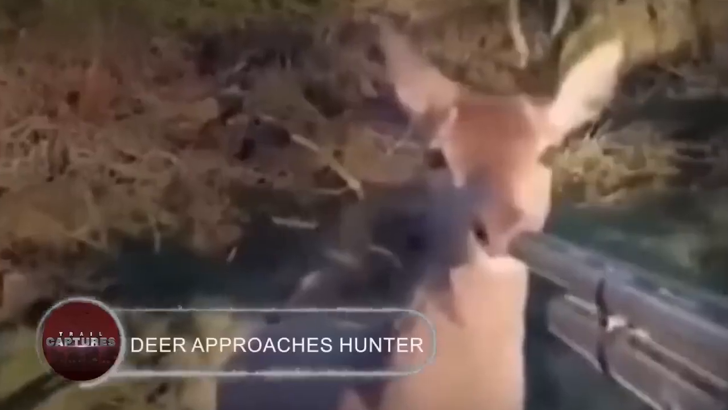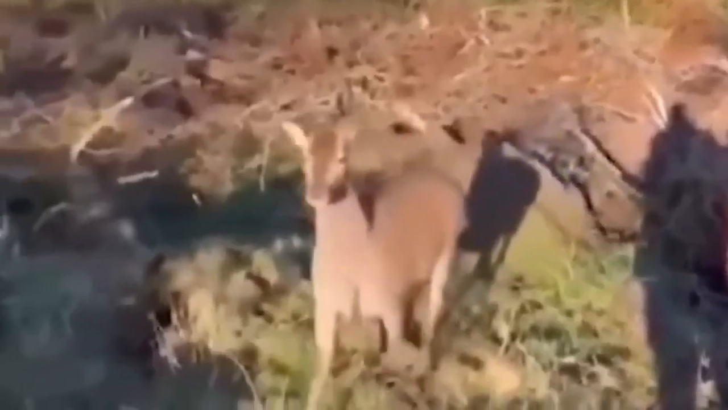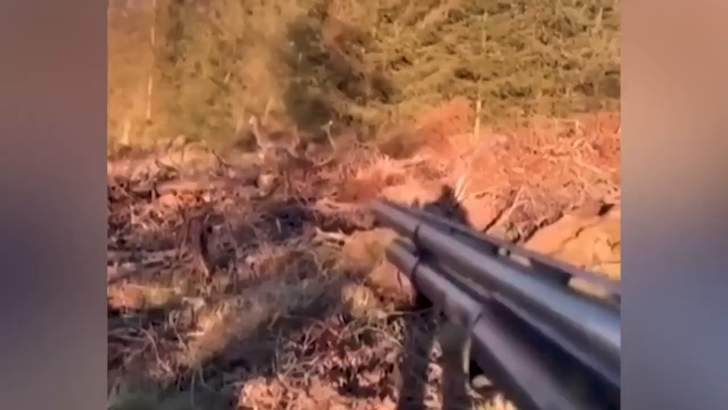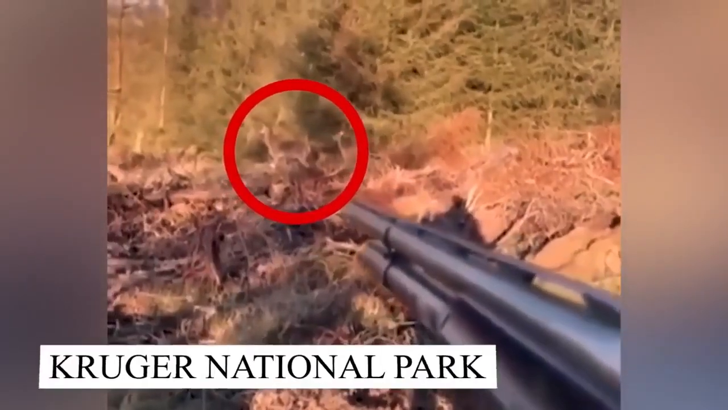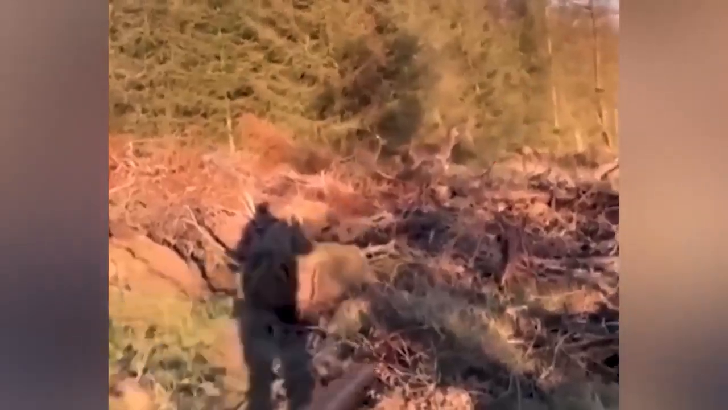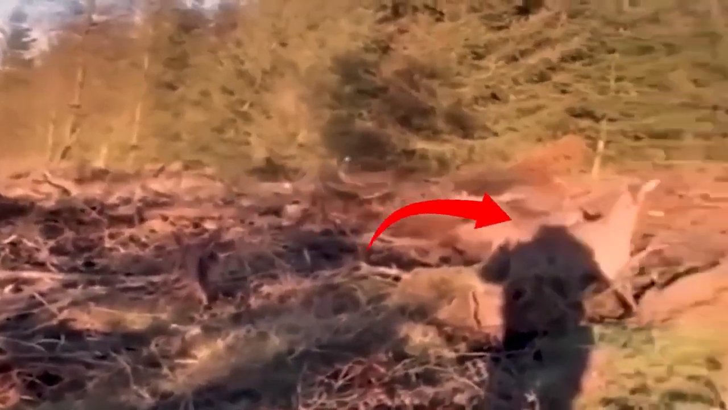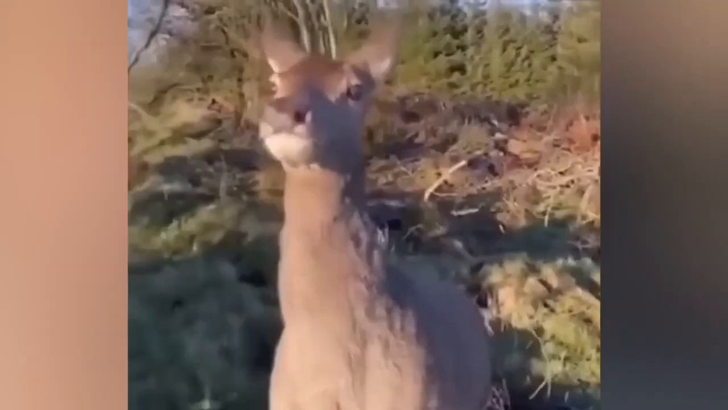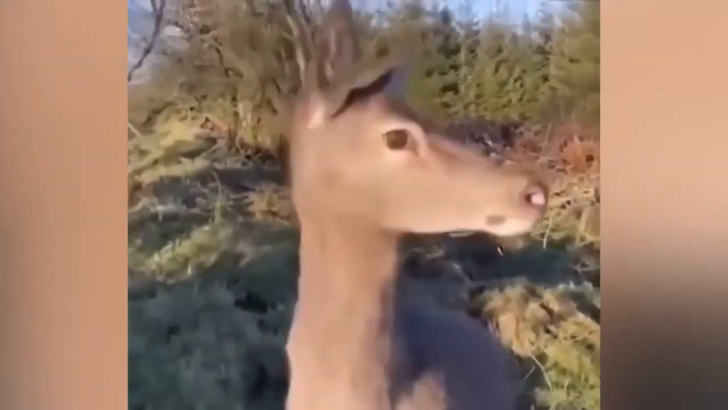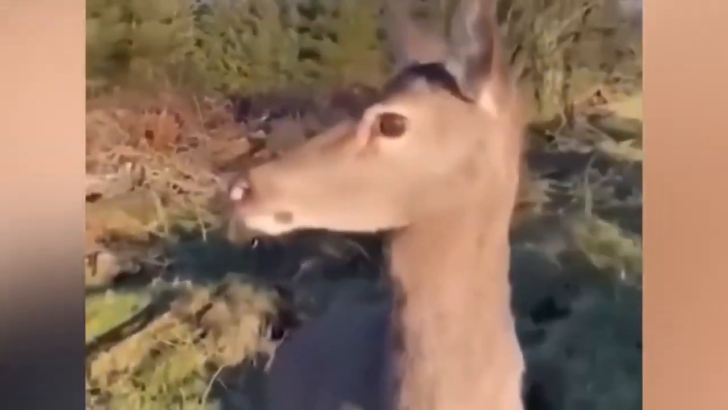Deer approaches hunter. Now, either this buck must have witnessed something for which he was unprepared, or a large beast is approaching to attack him. This hunter was aiming for the wild deer in the Kruger National Park. However, it was taken aback by his peculiar behavior, because the deer charged at him as soon as he brought down the rifle. Standing next to him, the spooked deer didn't stop staring back at him even while the guy stroked it, as if someone was still at it.